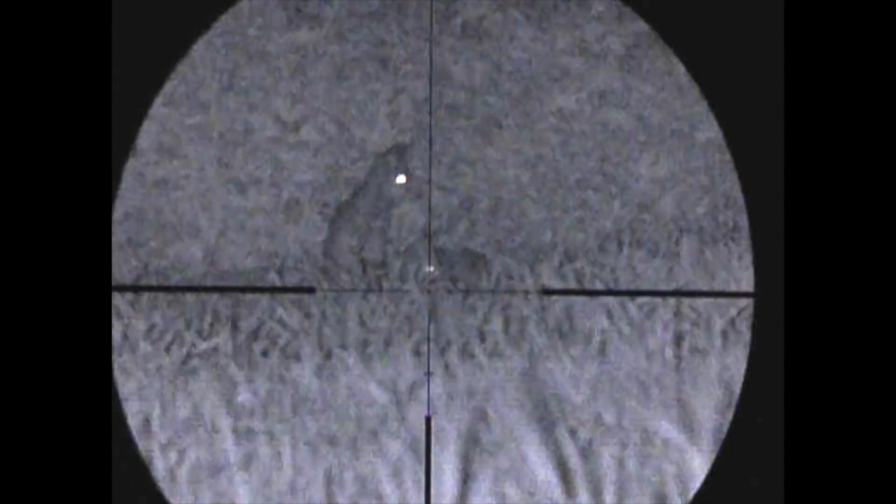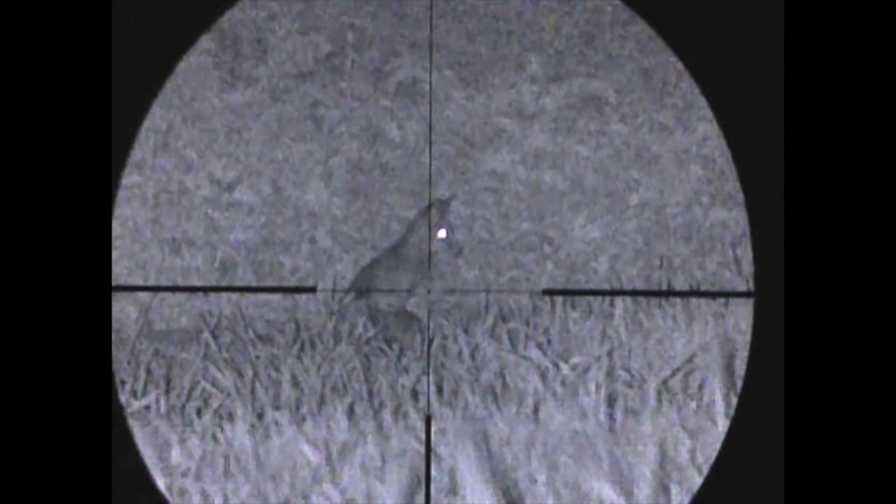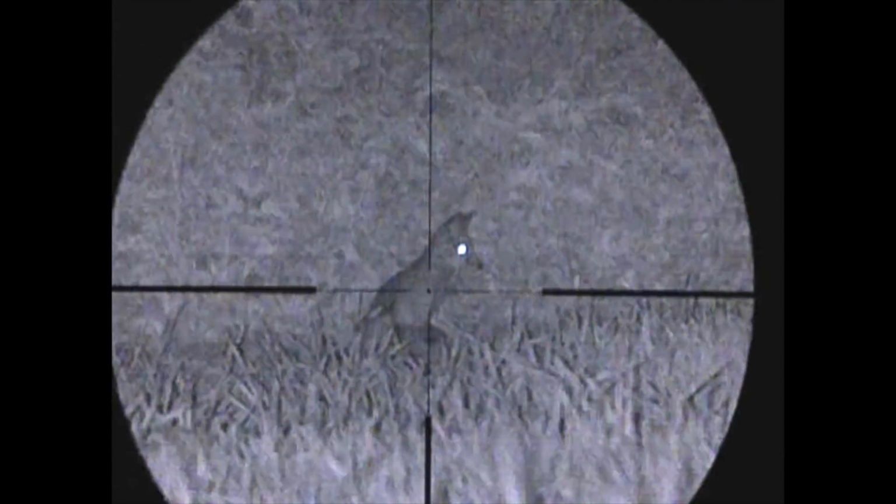So I went out and picked up Dad, let the area settle down for a little while, and then we went back after the cubs. 20 minutes later, another one came out real quick.